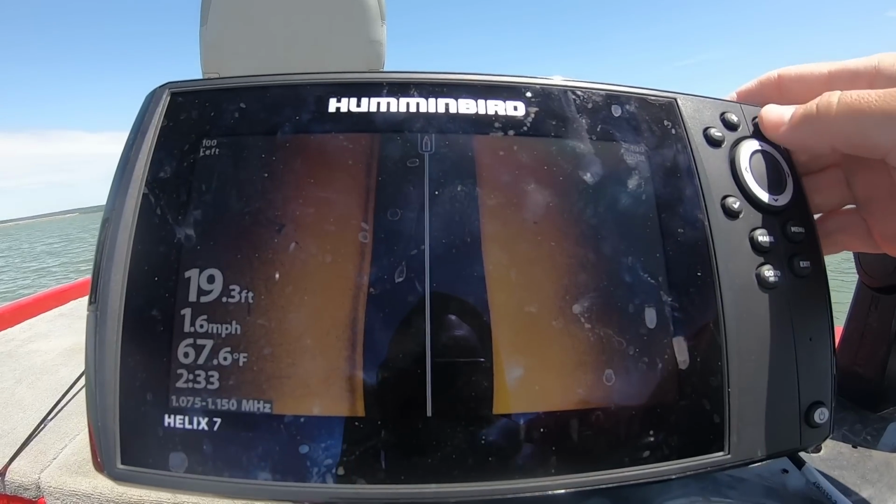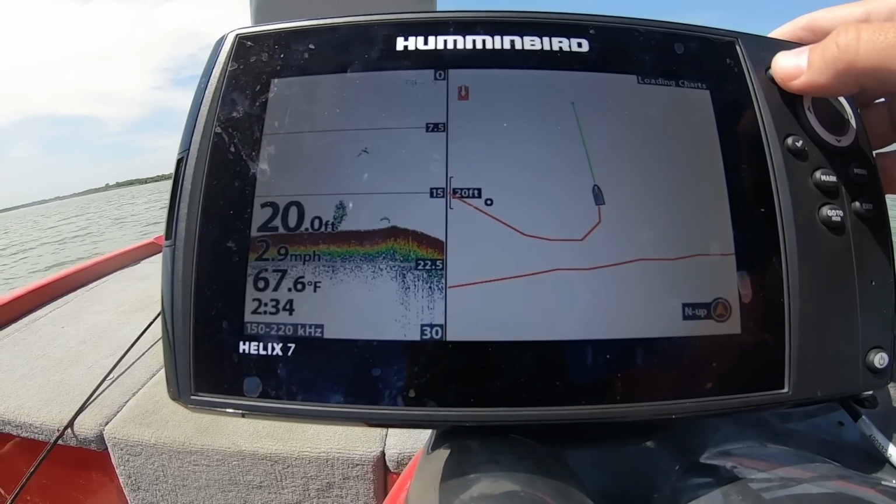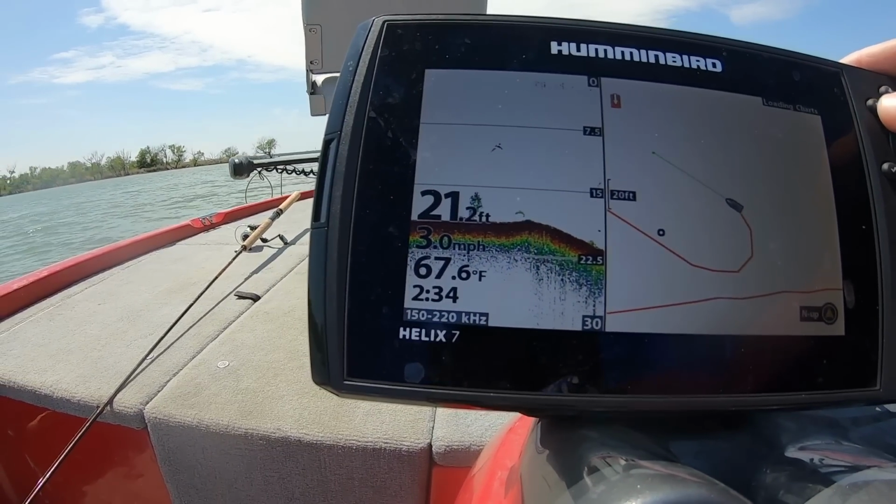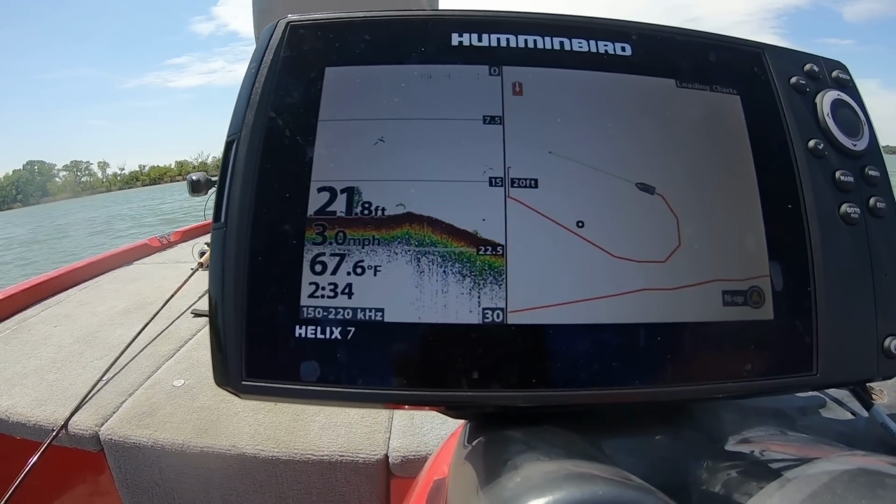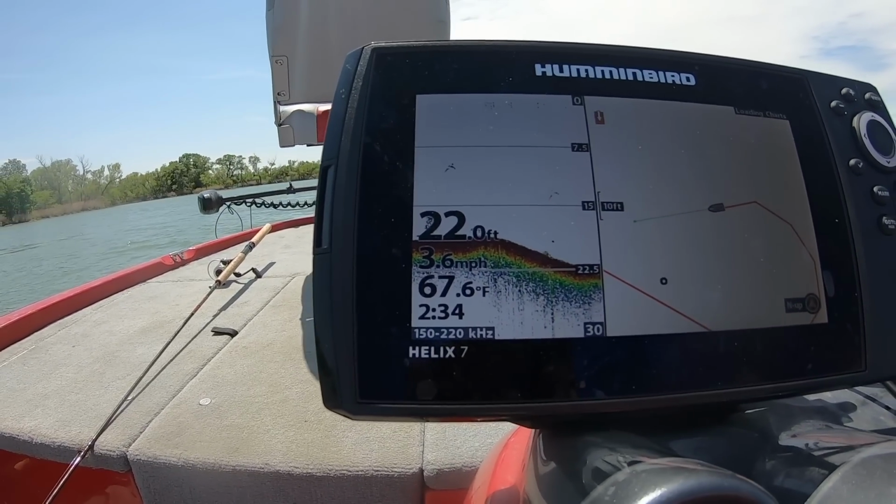I think I totally messed that up. I'm gonna use this 2D. This is really what I want to use because this is gonna show me the cover. That's what I want to see, is that cover.